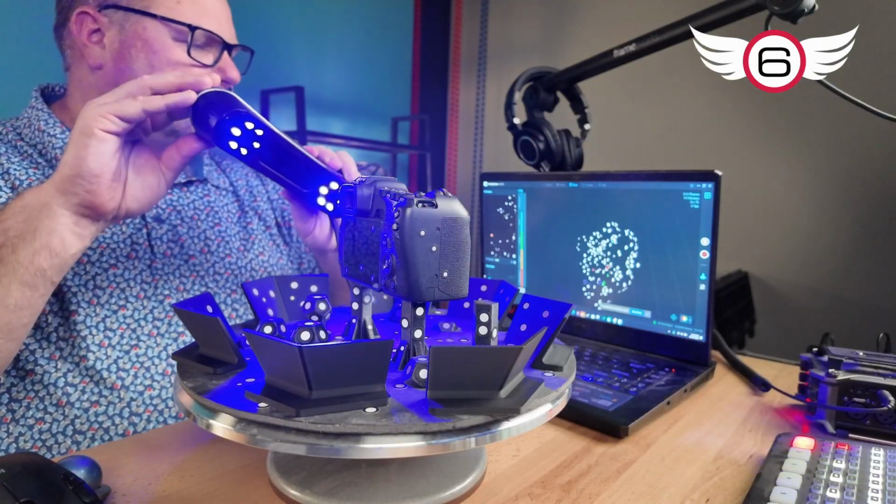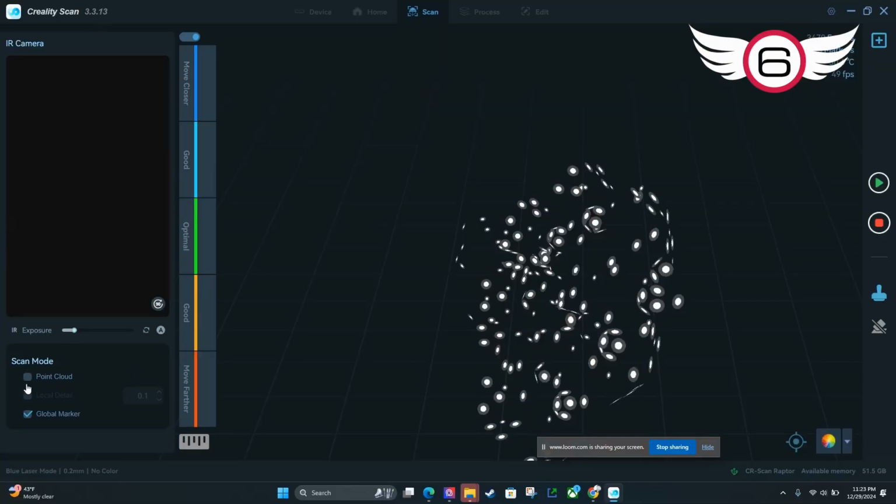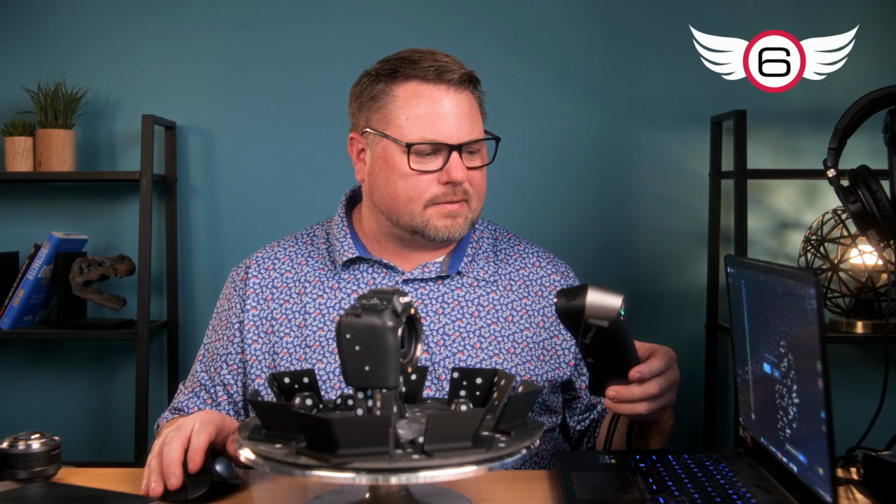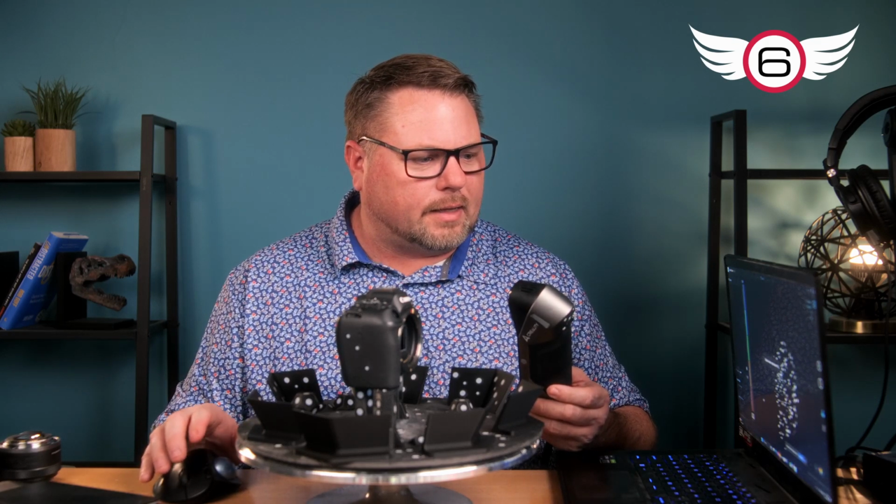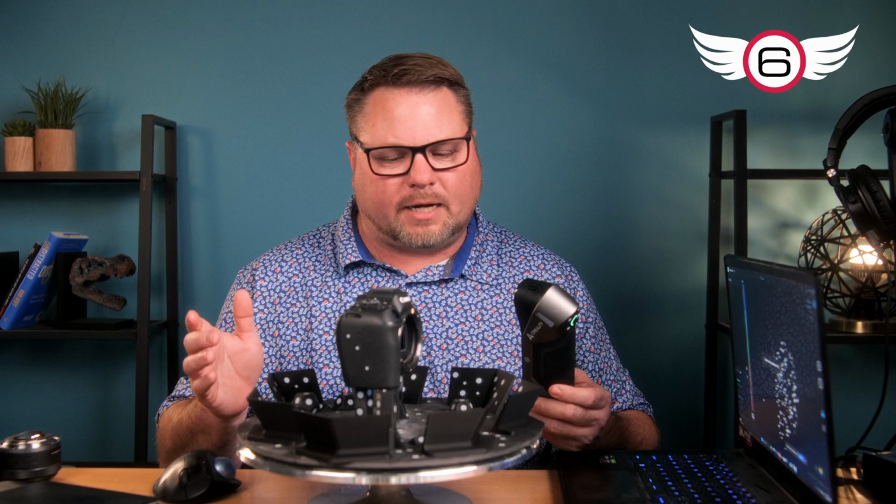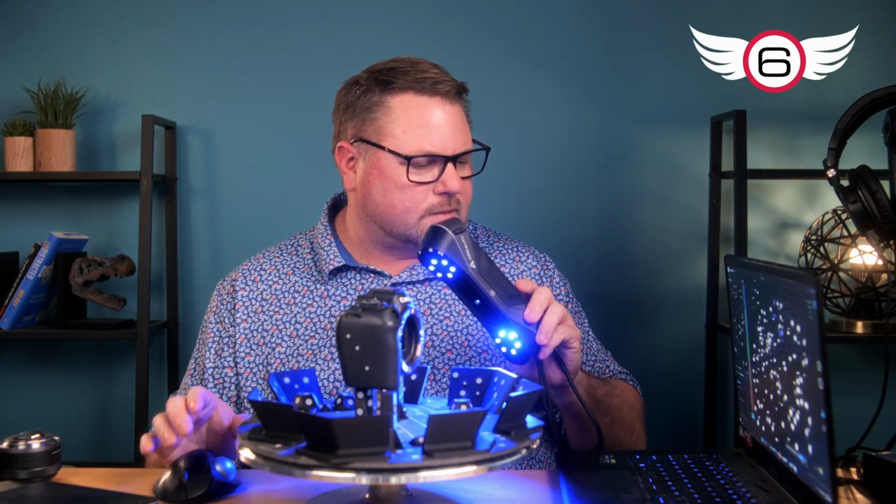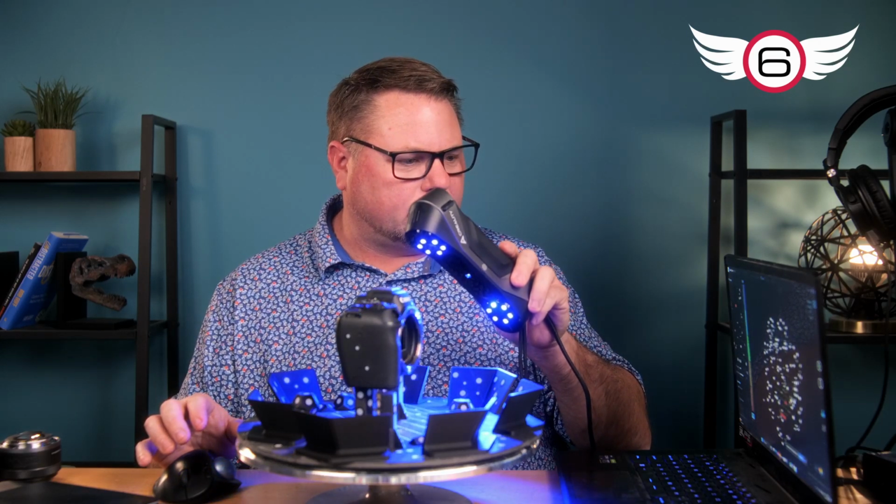All right, so now I'm going to hit stop, and I'm going to go over here and click on point cloud, and it's going to say complete global marker scan. Click on yes. And it's going to say optimizing. And then once it's done optimizing, then we're ready to actually do our first scan on the part. All right, so it's done with the marker scan, and it is ready to start scanning the item.